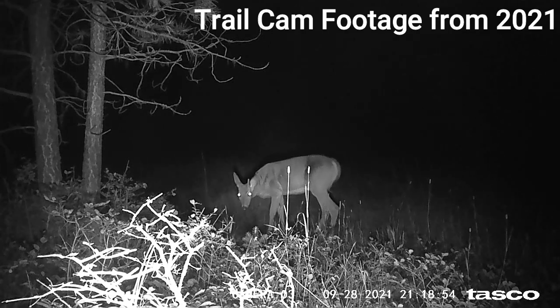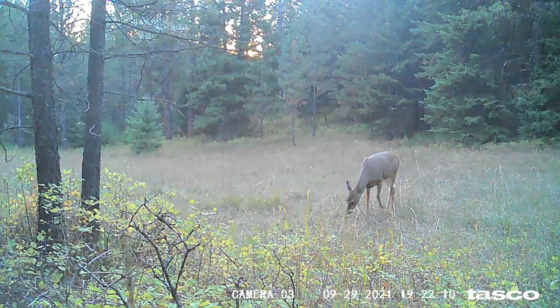All right, welcome to trail cam footage from 2021. We start off with this poor little guy. It's a spike that's actually missing most of his right antler.